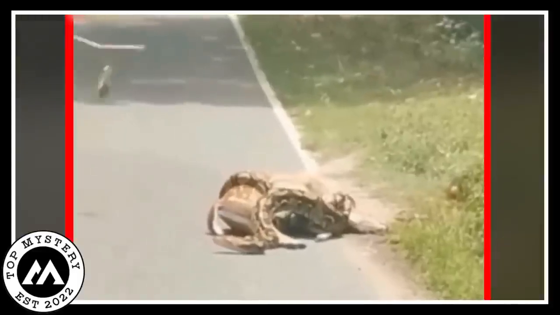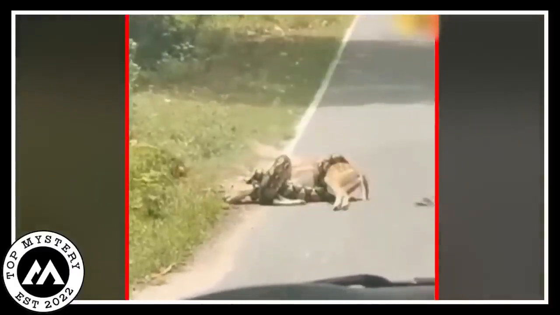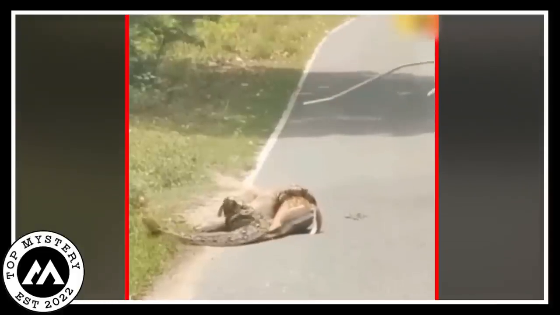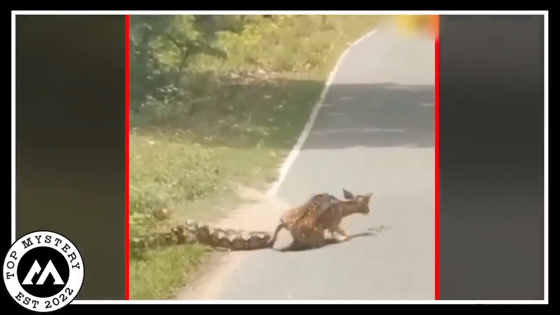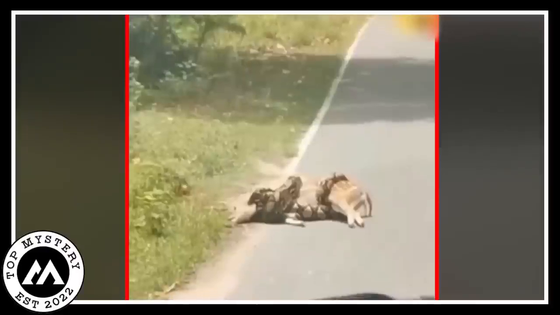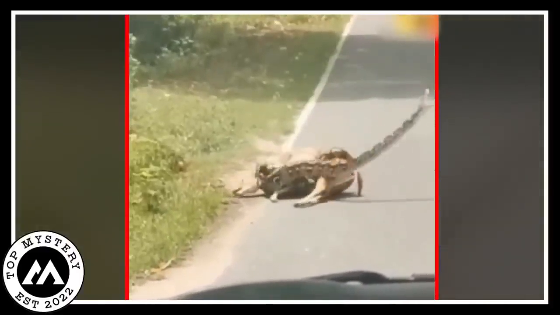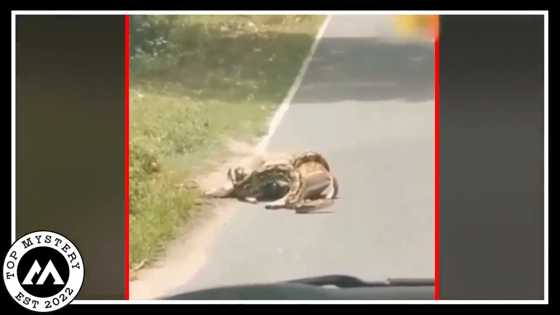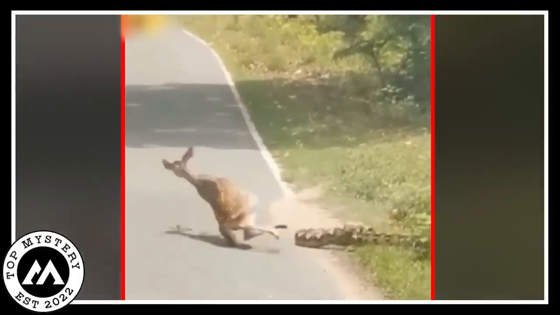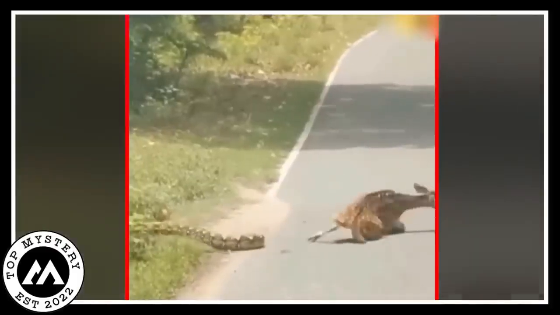People try to save the deer from the python. They take a large branch from the tree and hit the python from a distance. They hit the python a few times until it lost its grip on the deer. The deer also tries to escape as the people hit the python. At last, the python leaves the deer and runs back from where it came from, and the deer runs in its opposite direction.